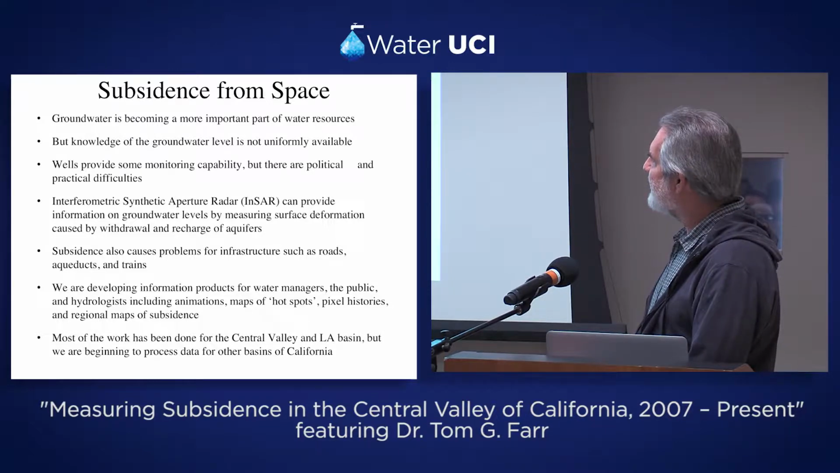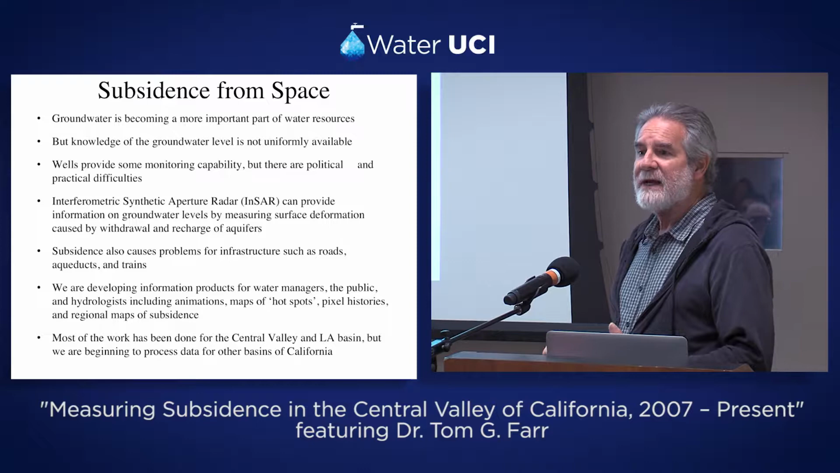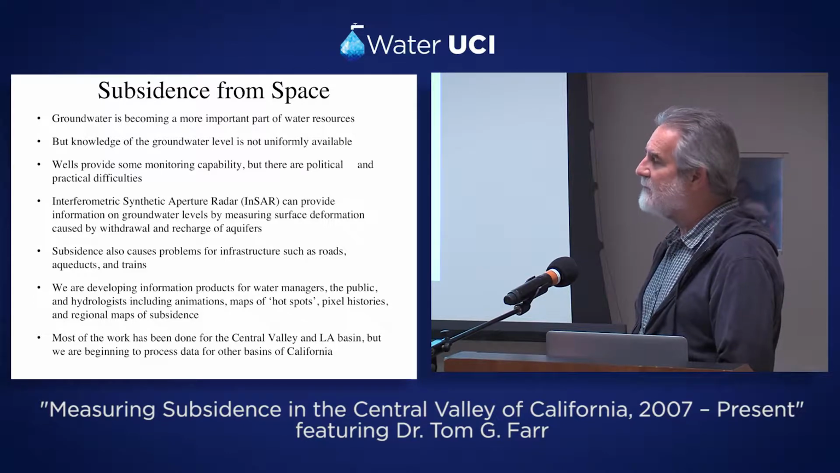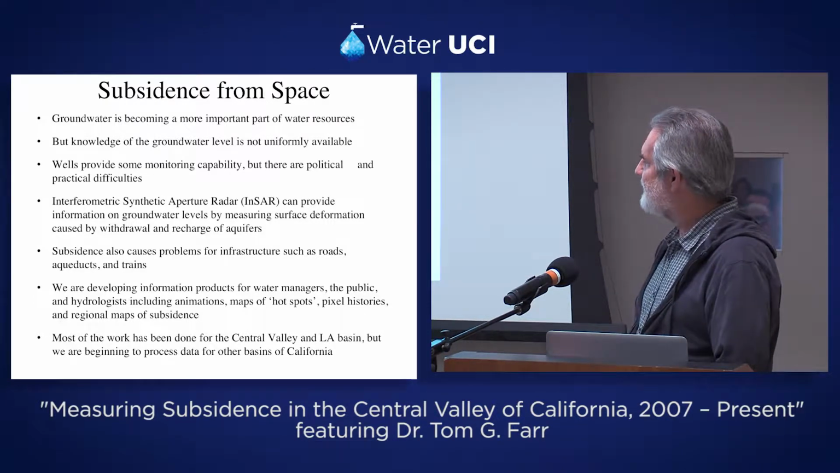Especially things like maps of hotspots, something that we can give them a heads up that, hey, there's a problem in this area, and you'll see that there are a few areas in the Central Valley that have recently started subsiding and that they wouldn't have known about otherwise. So I'll show you some of these different kinds of products.